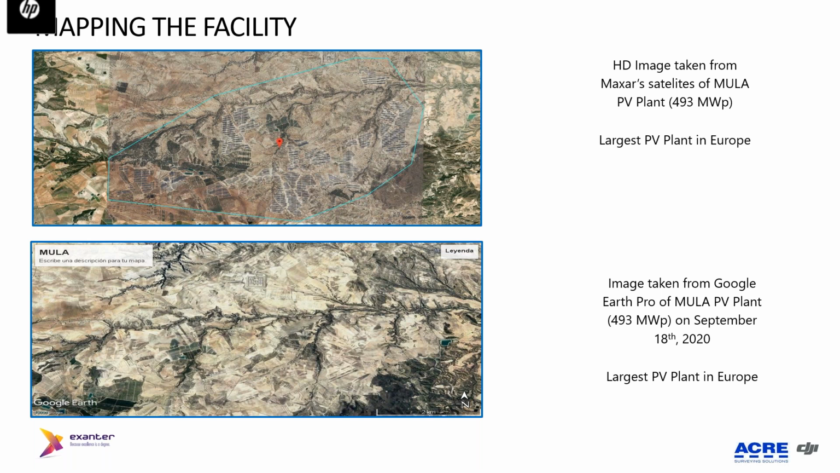With this information we can prepare accurate flight plans that allow us to detect site obstacles during the flight, any kind of vegetation growth, and of course to be accurate in creating all this planning.